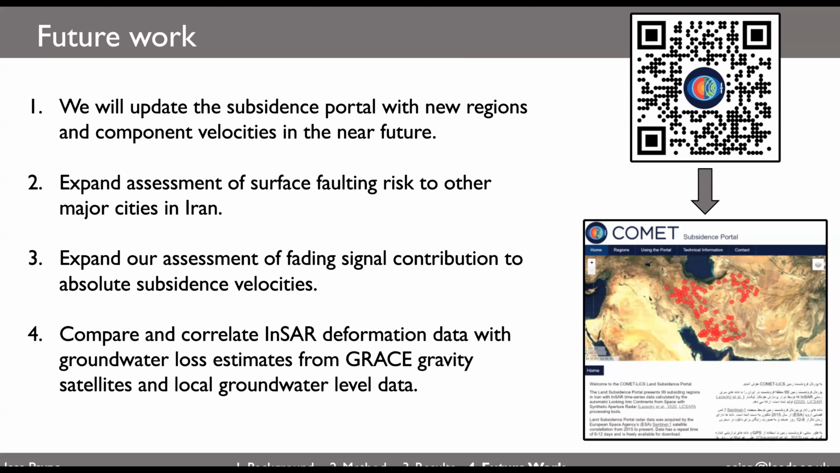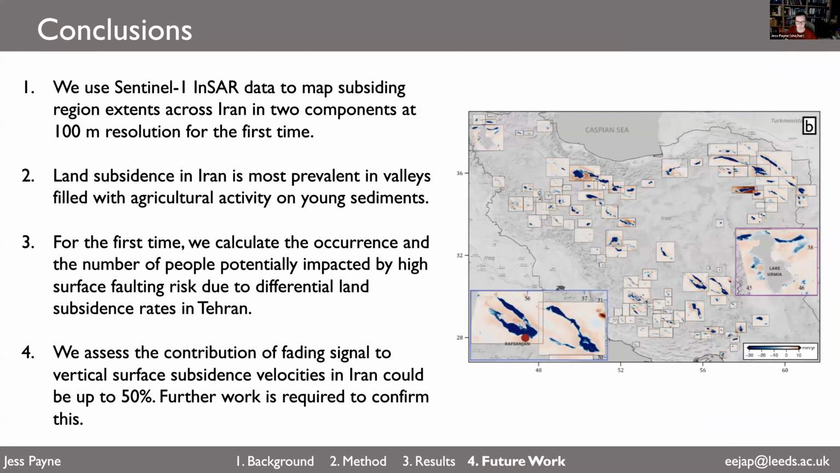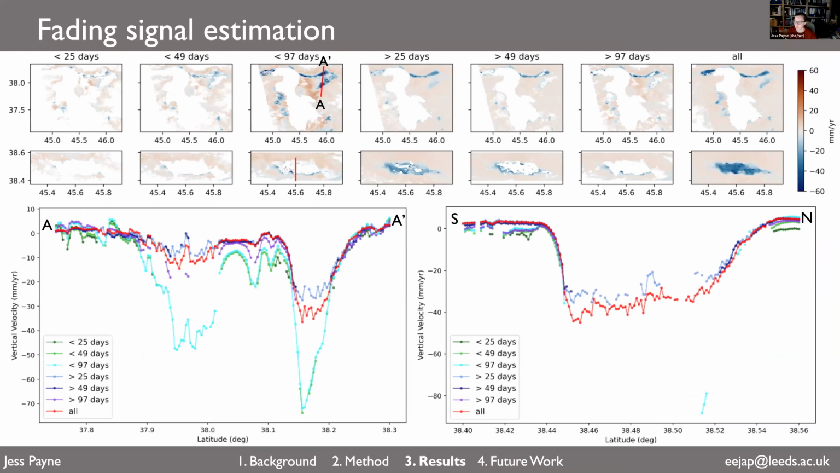Okay. Our next question is from Amir Abu Hassan. Sorry for my bad pronunciation of people's names. Who says, thank you for the nice work and presentation. The longer time series of greater than 90 days concludes smaller subsidence field. How do you interpret this? Do you mean less data coverage, or let me get back. So more than 97 days is smaller.